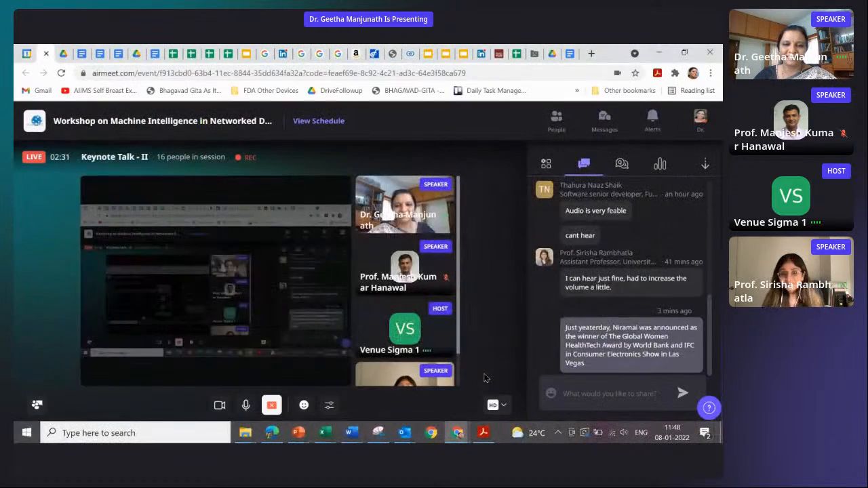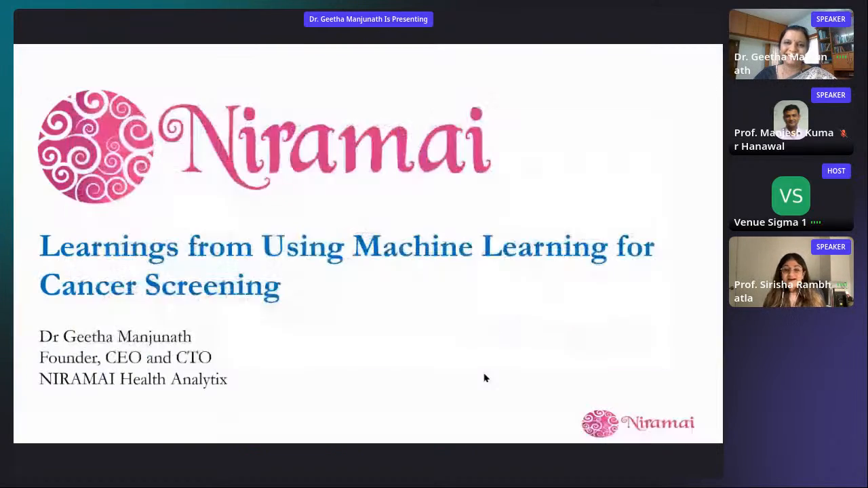So with that long list of accomplishments, I'm absolutely thrilled to give the stage to Dr. Manjunath, and she will be talking about using machine learning for cancer screening. Over to you, Dr. Manjunath.